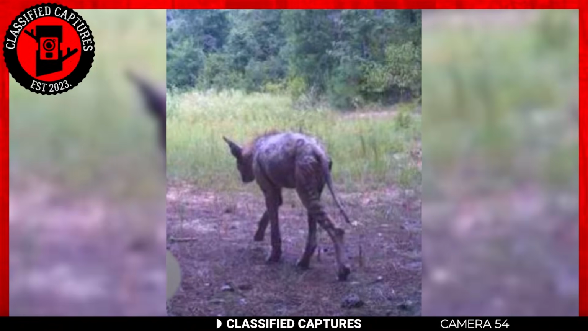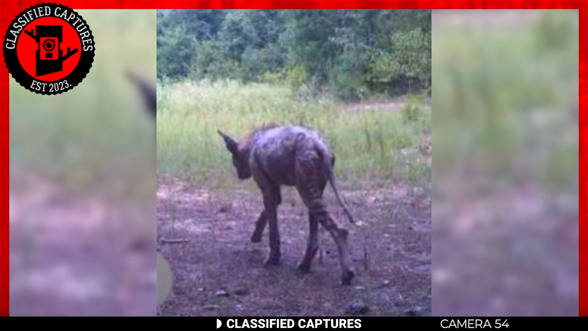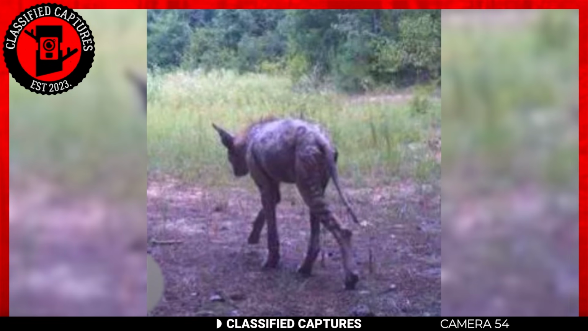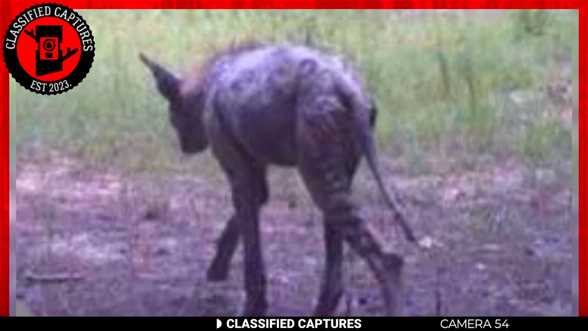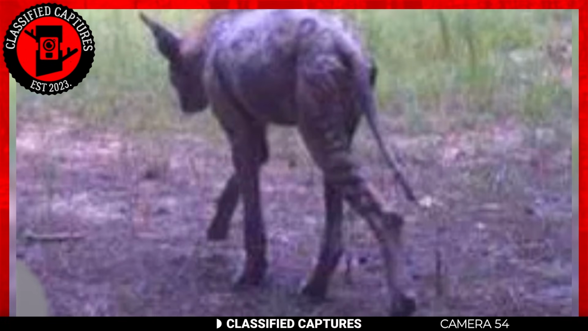Still on sick-looking animals, this next image also shows an almost similar creature, but this time I think there might be more to it than simply being a sick coyote. In this intriguing image, we're presented with a creature that bears some resemblance to the infamous chupacabra, an enigmatic entity often associated with the mysterious killings of livestock.